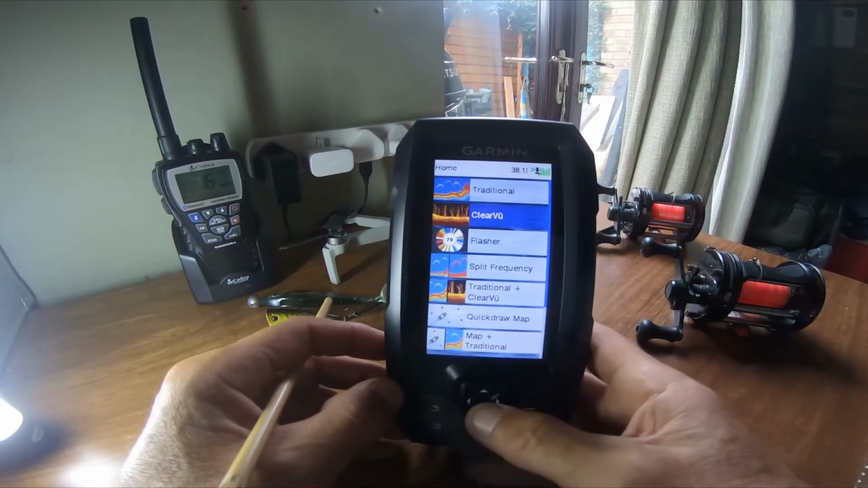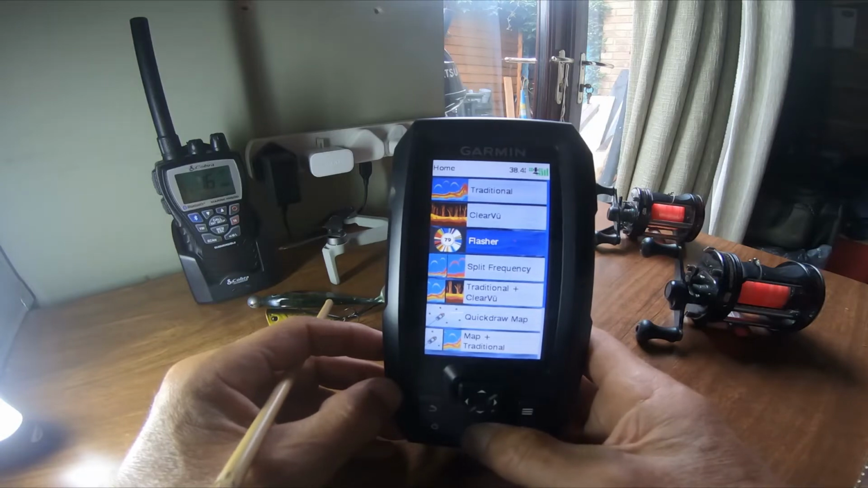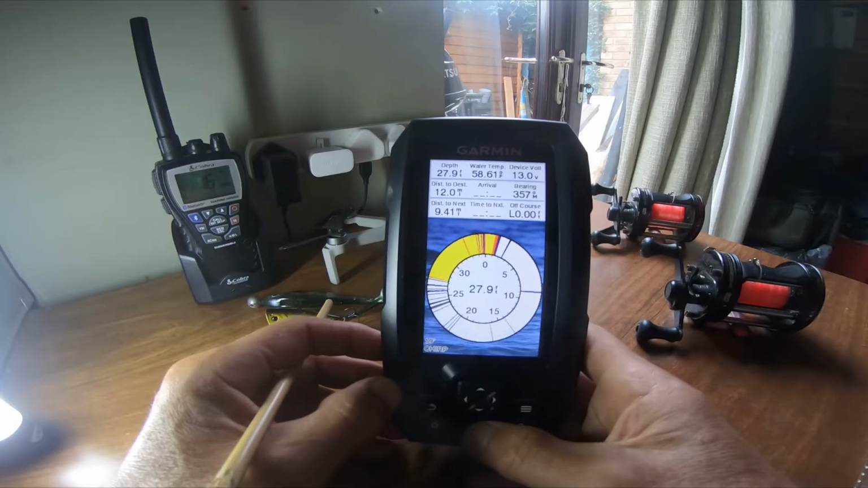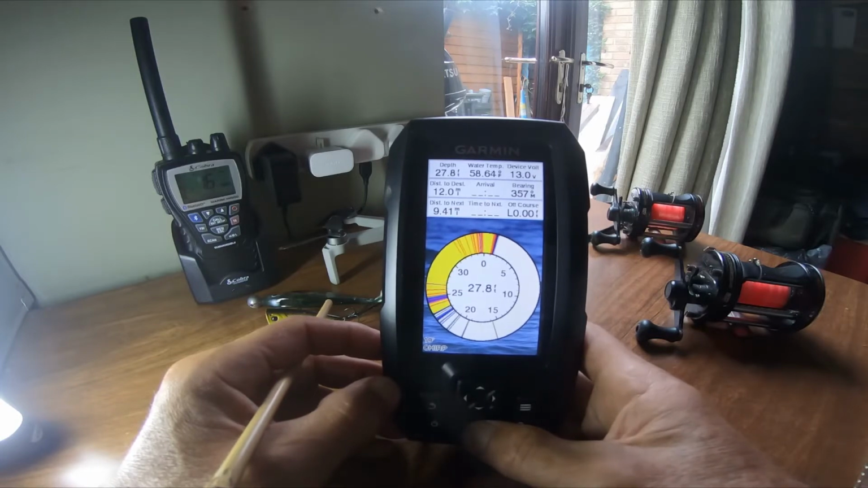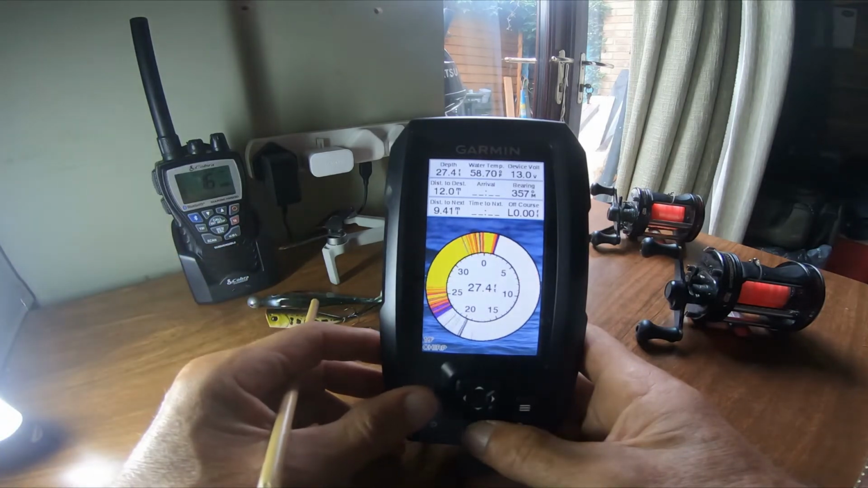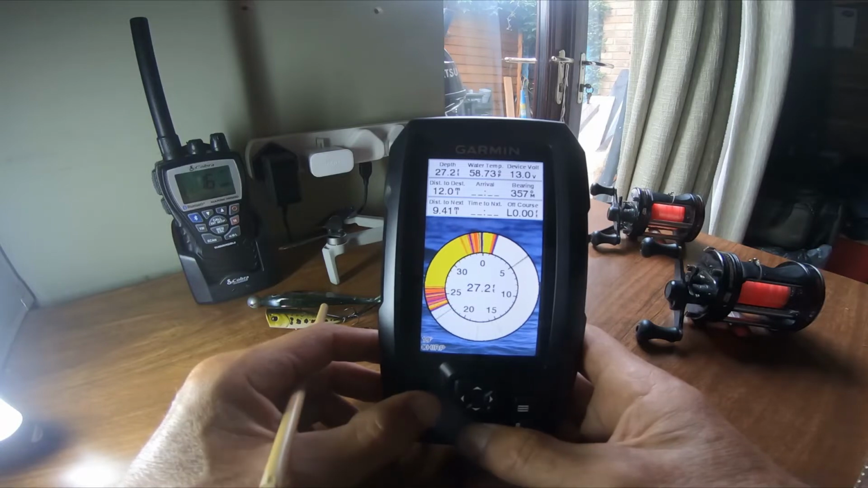The flasher. Now, it's my understanding that this is used for ice fishing. Personally, you know, we live in England. The weather's fair. It's very, very rare that we get completely iced over, and I can't really see any use for this for me personally. But that's what it is. So we'll come back out of that and go to the main menu again.